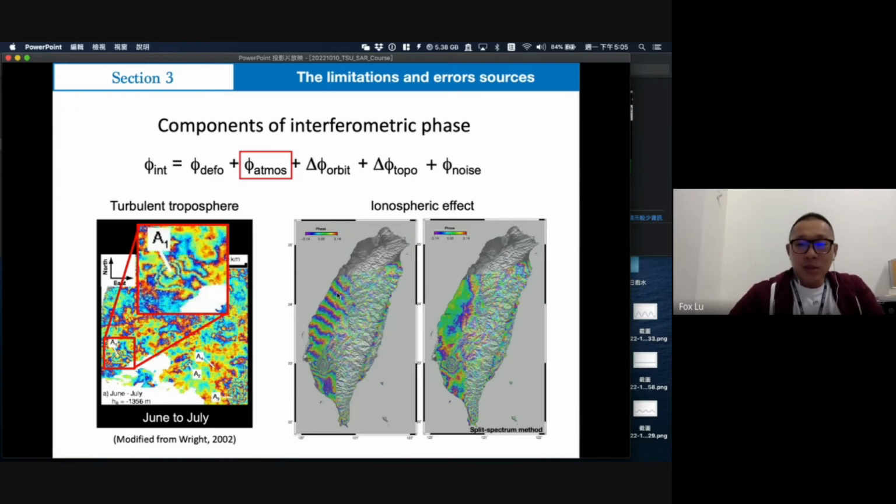Another is the ionospheric effect. The right side is an example in Taiwan. In 2016, Southwest Taiwan had a serious earthquake, the main shock.